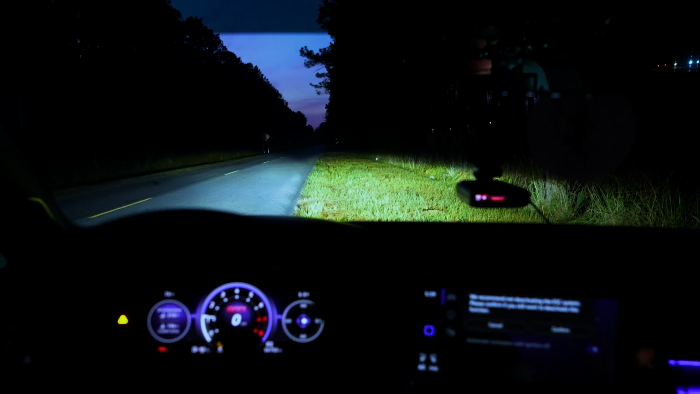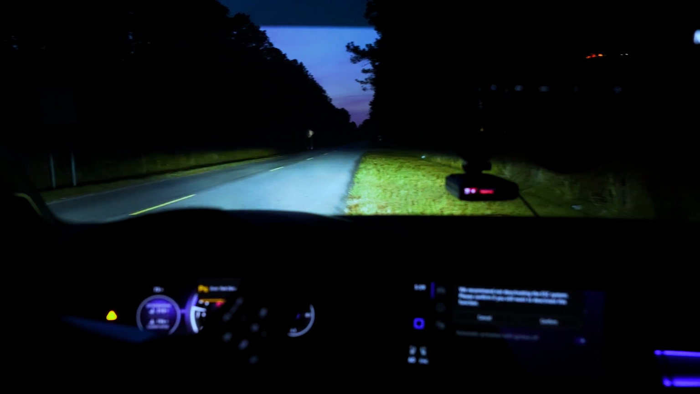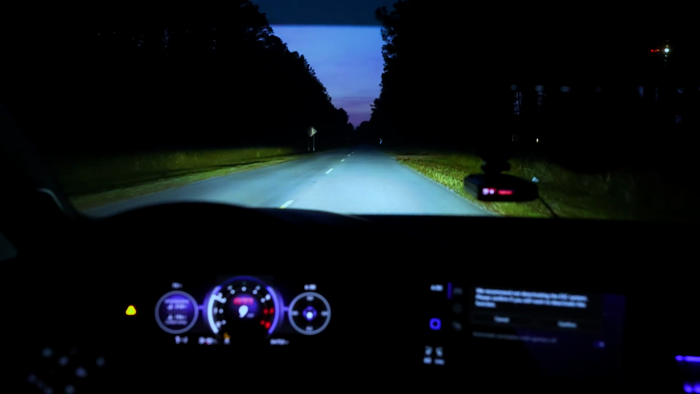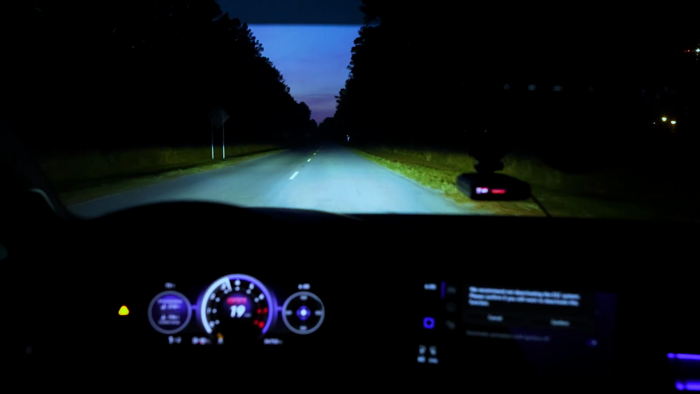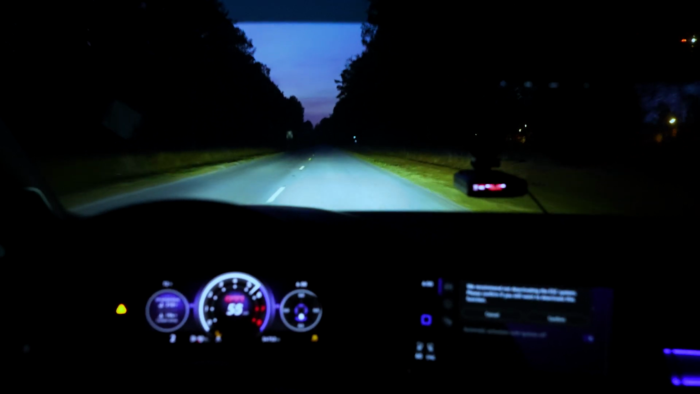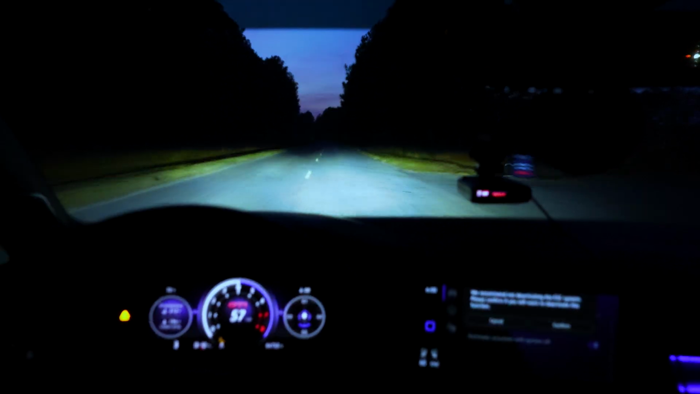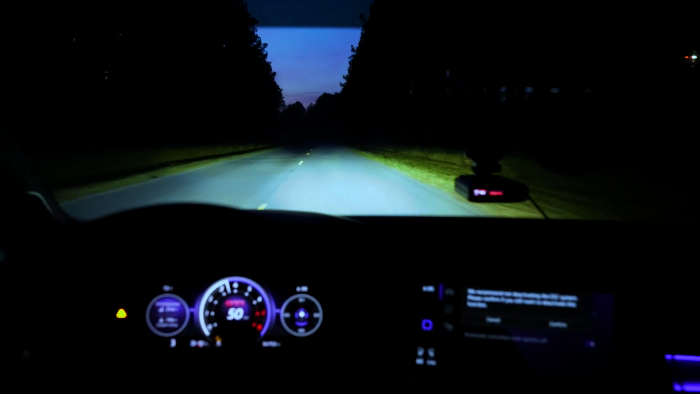All right, let's turn the computer off so it's not so bright. Here we go. Is there a car coming or what do we got here? Okay. Park distance alert. It's because we're in the sauce. Oh yeah, she's got the sauce. All right, so what you guys are hearing are the intense crackles, and we are lighting up the neighborhood right now for sure.